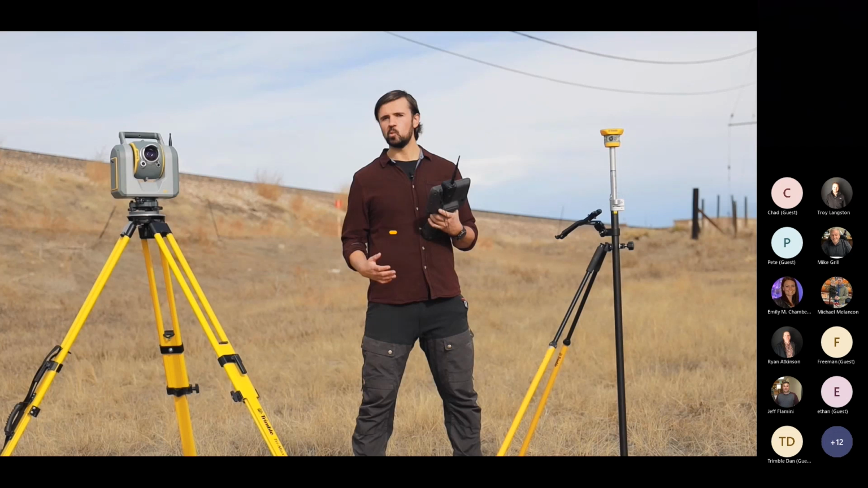So however you establish your station setup, if you're doing a backsight and setup on a known point, or if you're doing a resection, as it's scanning, it's going to be bringing those points into the data collector with your project coordinates.